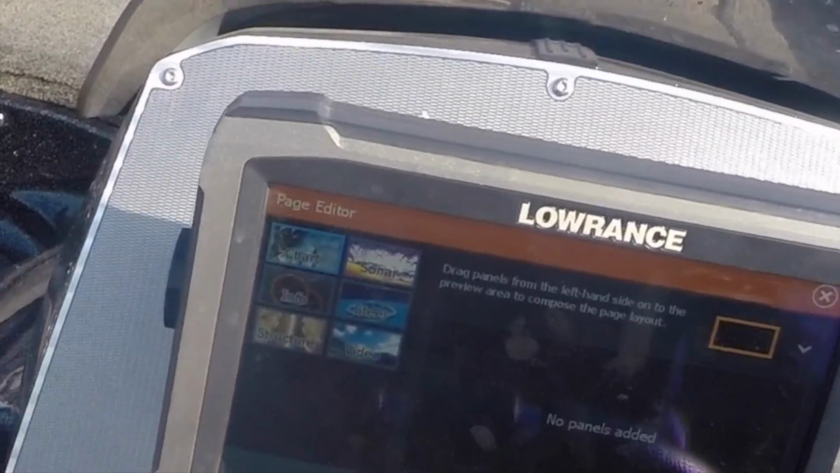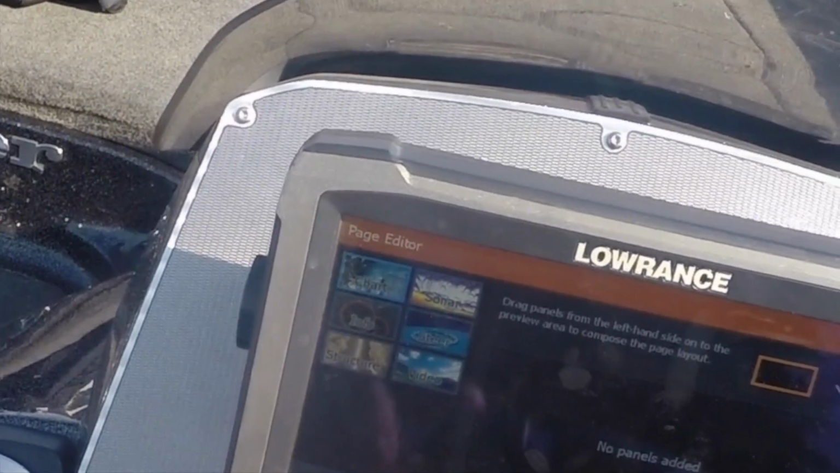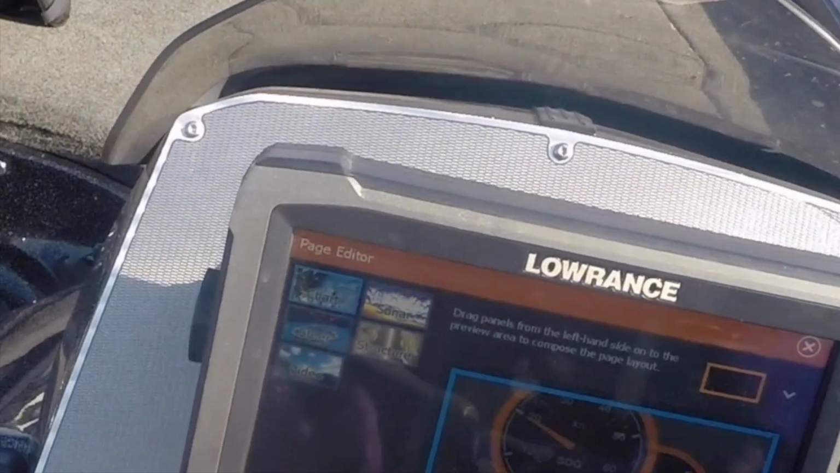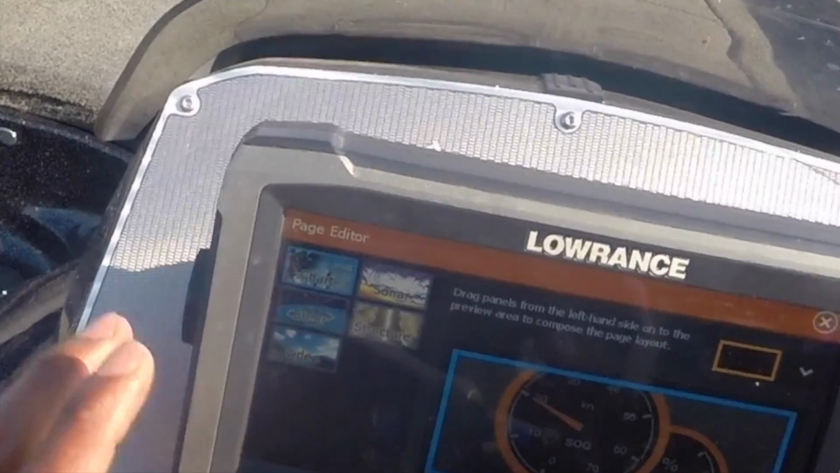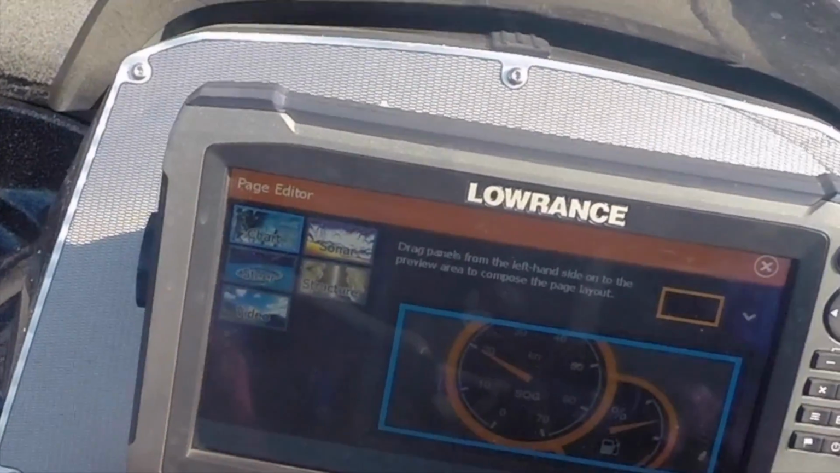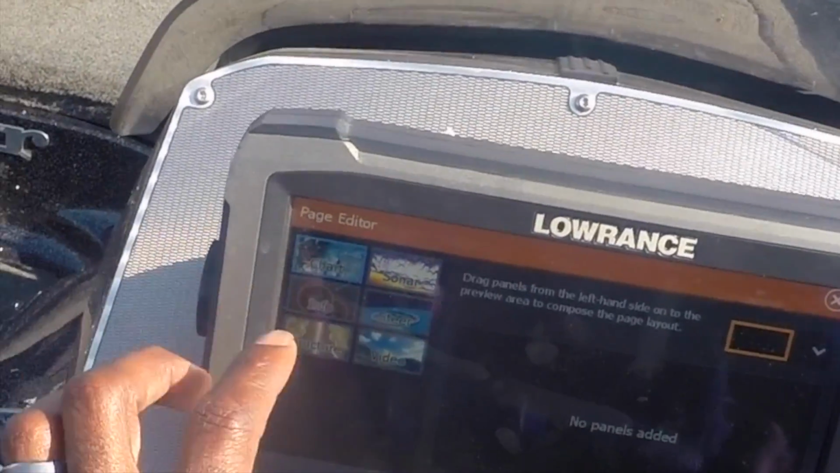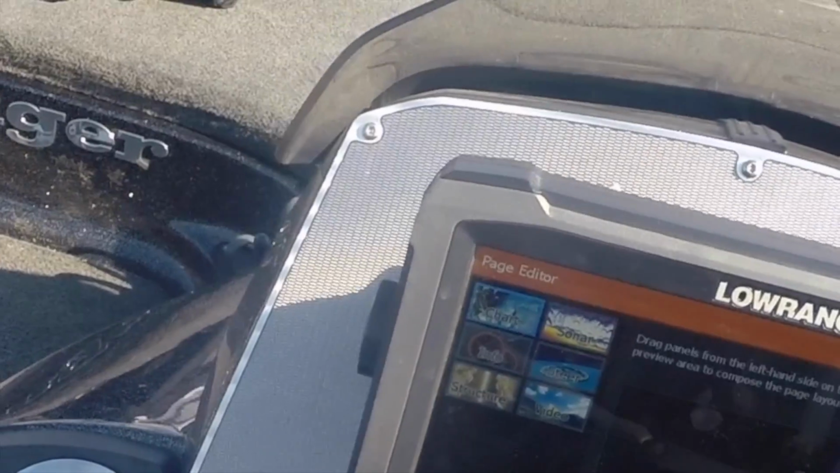Occasionally, guys, if you don't have gauges on your boat, you can hook your information up to a panel, and you can run all your engine, your RPM, your speed, gas, and fuel all off your Lowrance unit. My boat's equipped with gauges, so I tend to just use my structure, chart, and sonar most often.